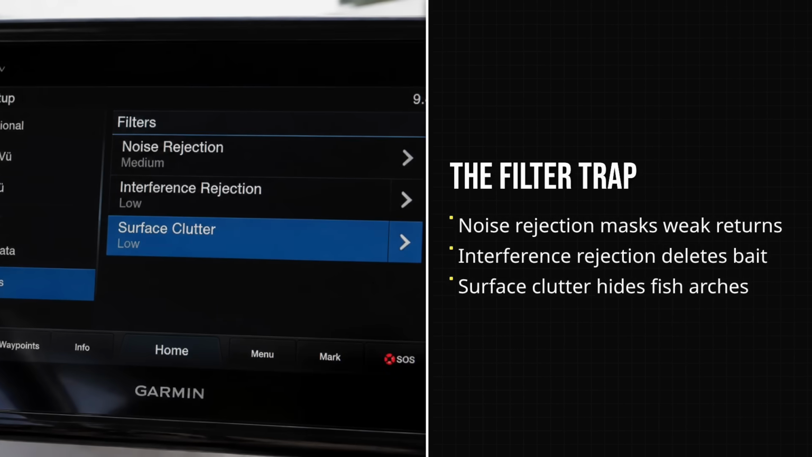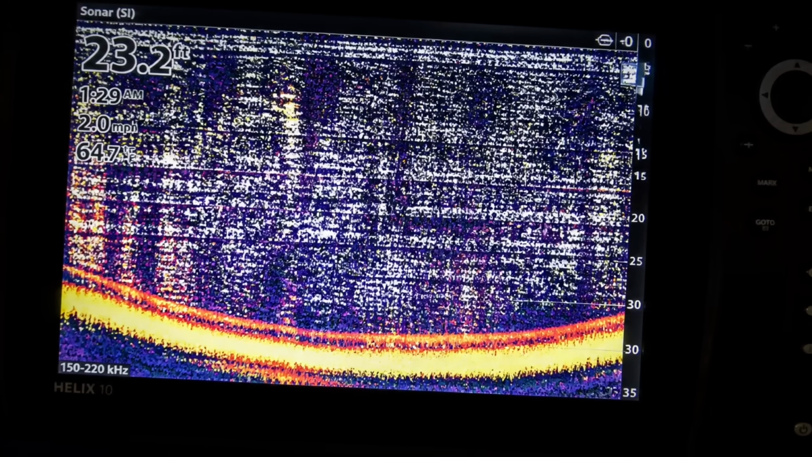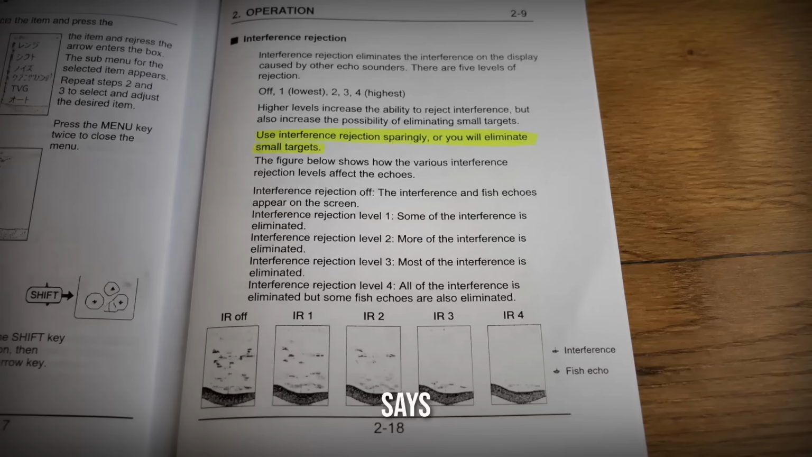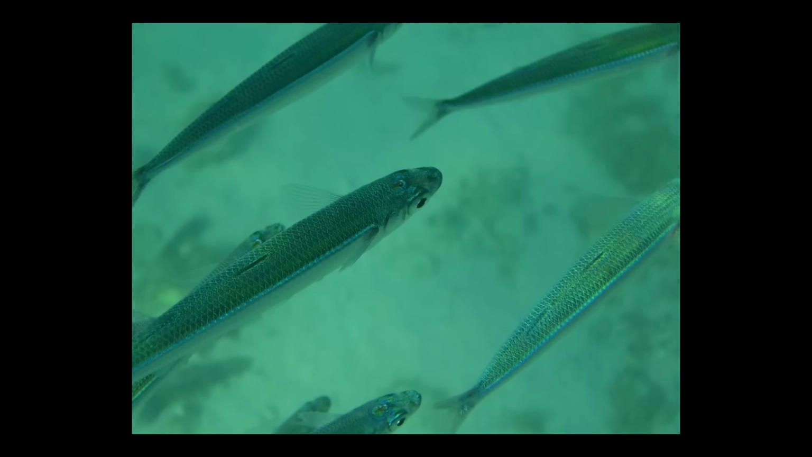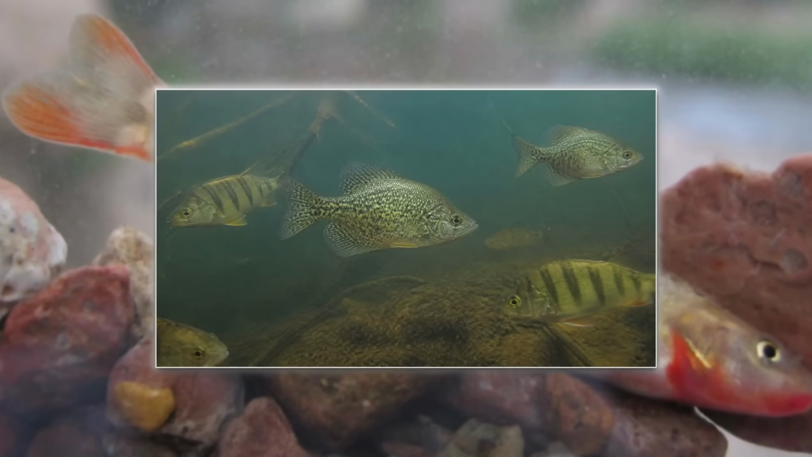Then come the filters. Noise rejection, interference rejection, surface clutter. People crank all of these to get a nice clean picture, and I get it. Clutter looks like a malfunction you want gone. But Furuno says it flat out in their own manual. Use interference rejection sparingly, or you will eliminate small targets. Read that one twice. The spotless screen you're so proud of just quietly deleted the bait and the small fish you drove all the way out here to find.